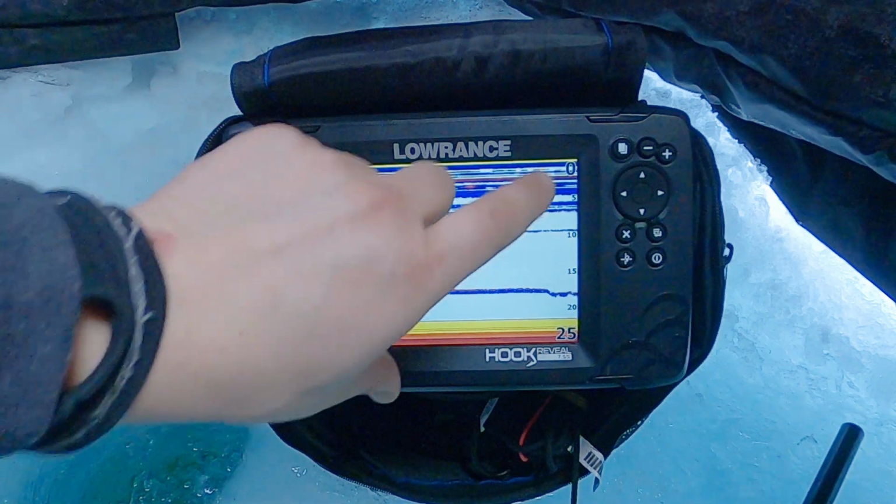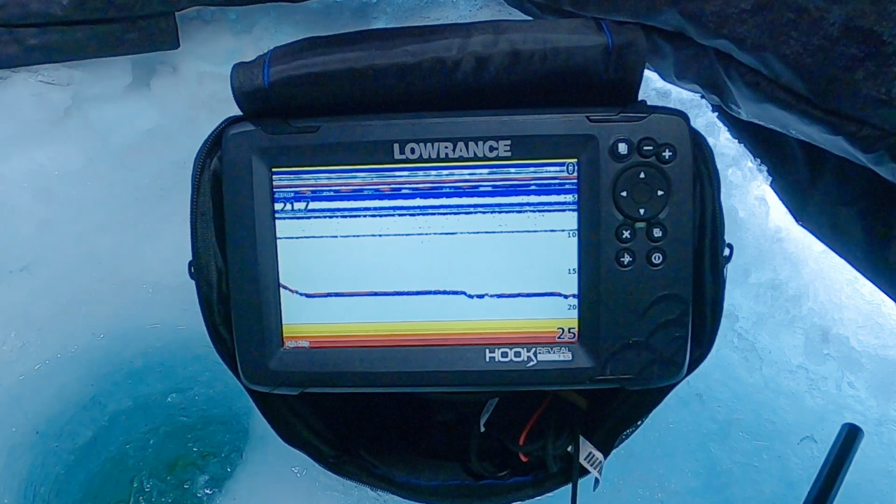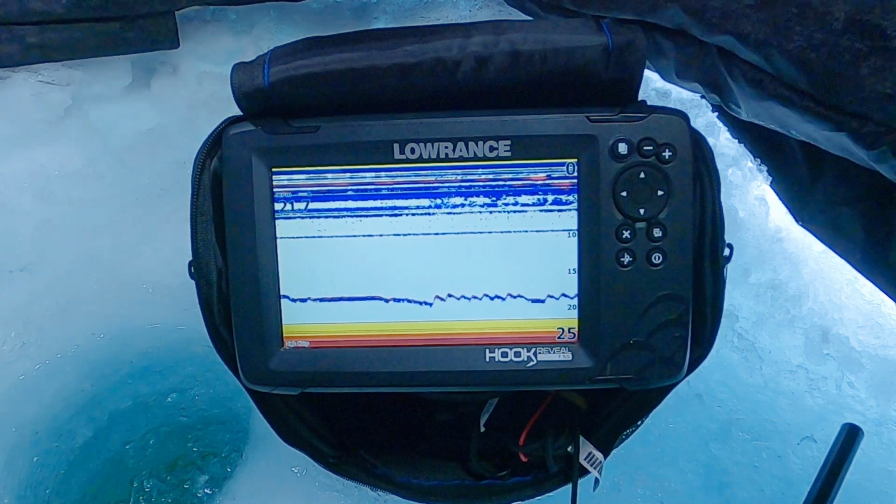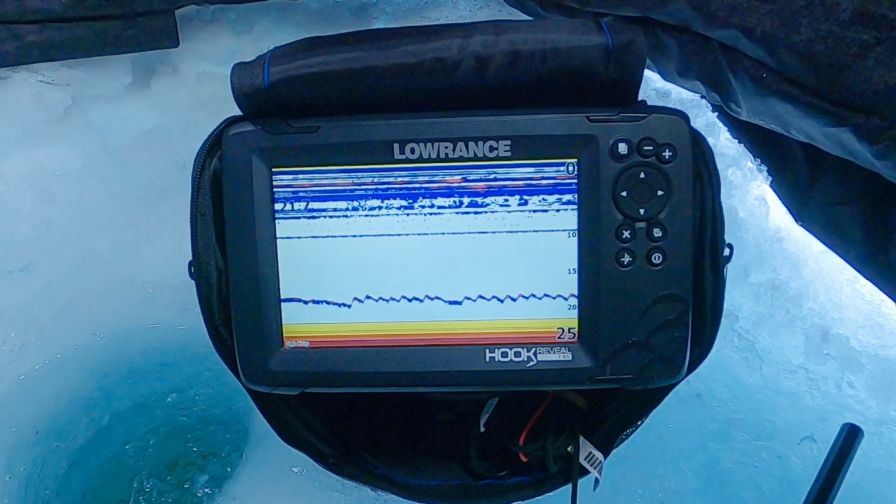So you always want to be looking right on this side of the screen. This here is all history. So you can see I stopped the lure, and now I'll just jig it here. So now you can see it just jigging up and down like that. Now if a fish were to come in, it would be another line on the display there.